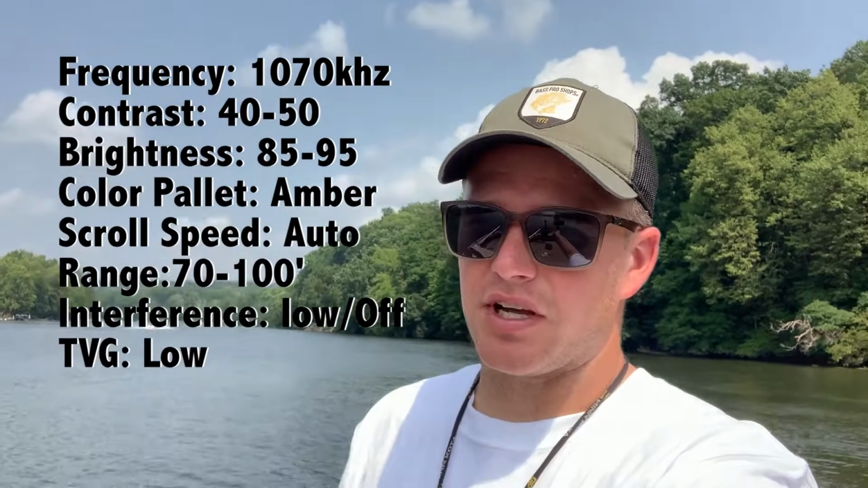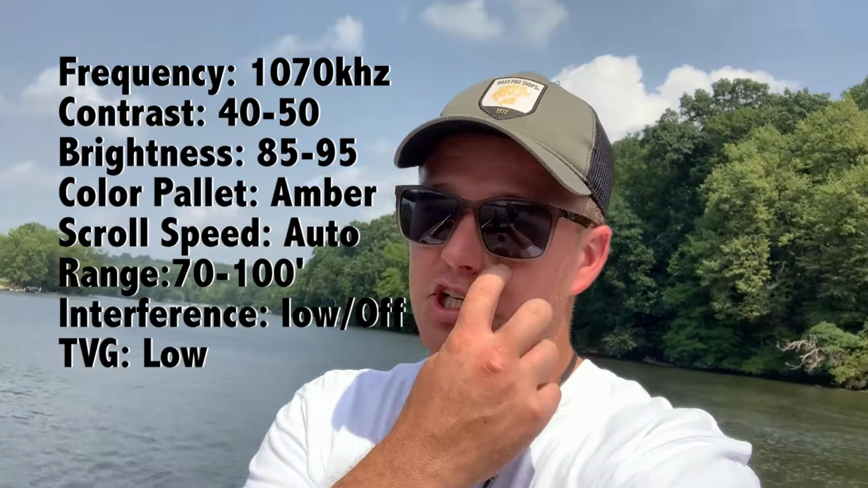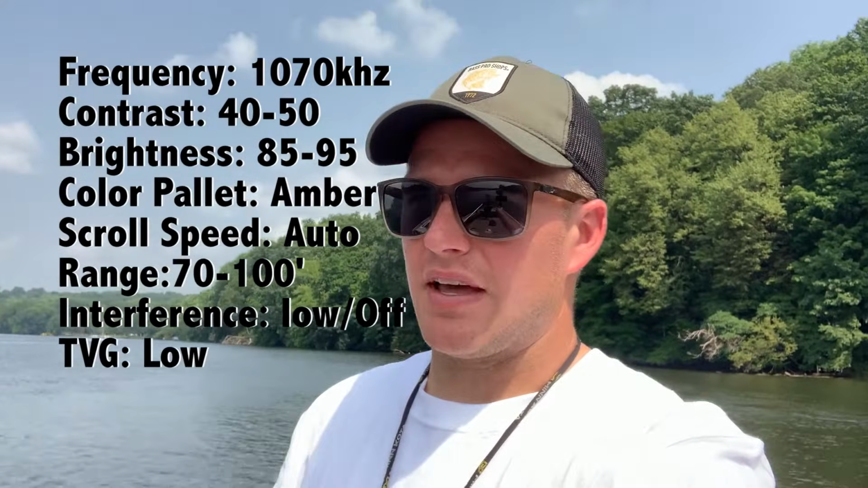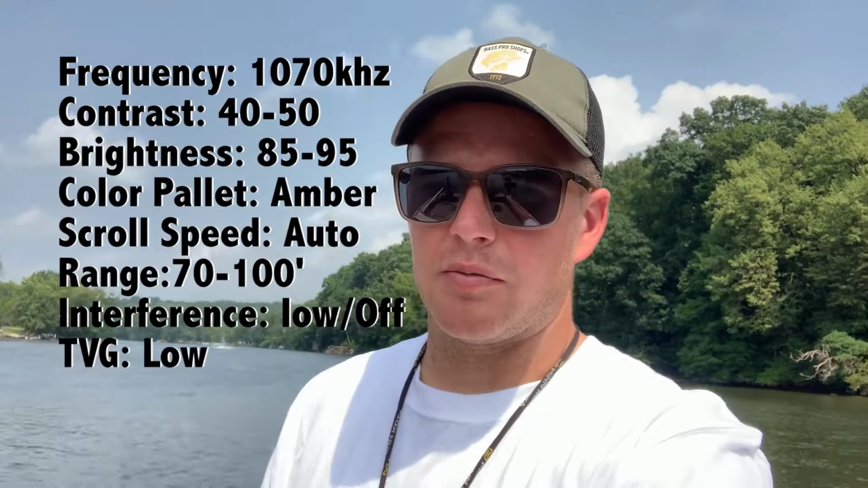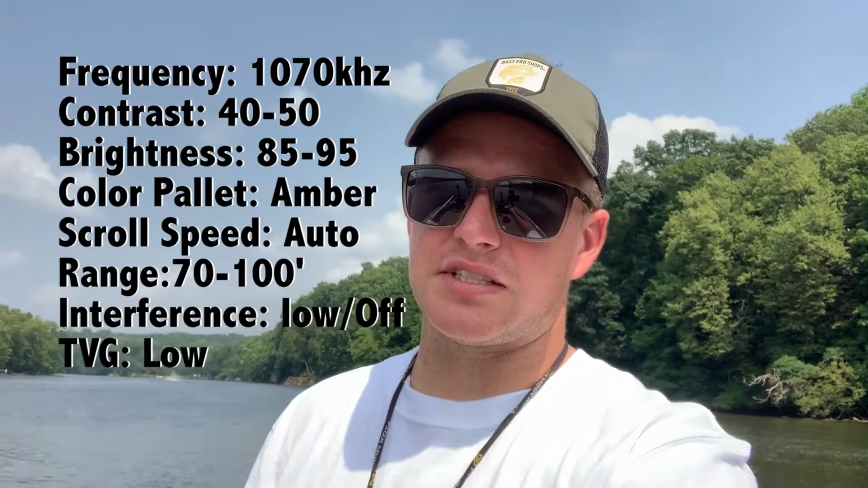All right guys, so we're gonna keep it simple. I'm going to list all the settings that I use for the GT56 right here. I'll give you guys a few seconds to copy these down, screenshot them, whatever you want. But yeah, these settings really work well for me anywhere from about 5 foot of water all the way to 50 or 60. And that seems to be about the limit for the 1070 kilohertz for me. And again, that depends on the hardness of the bottom.